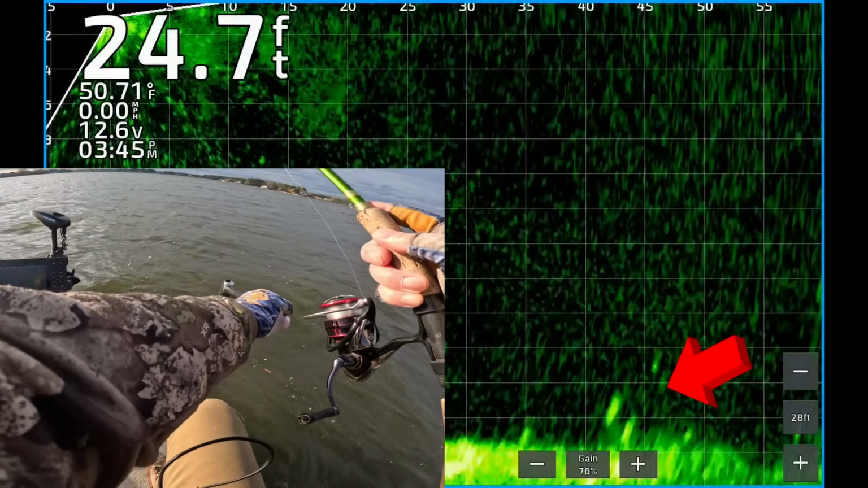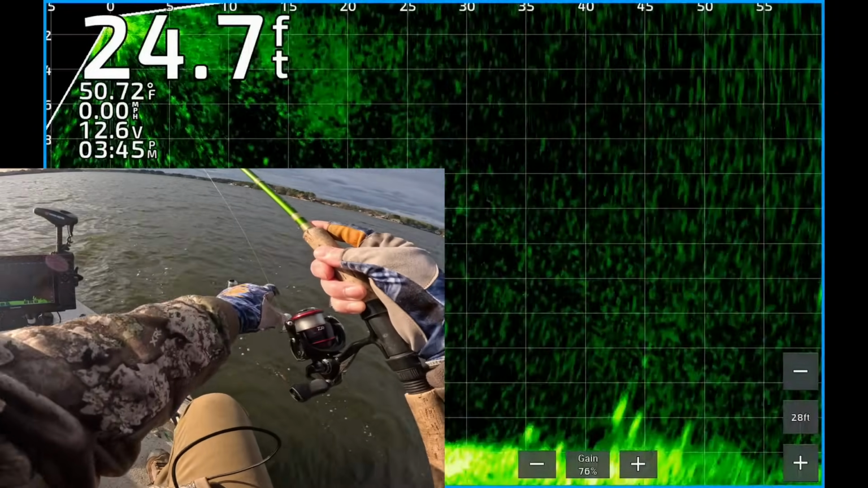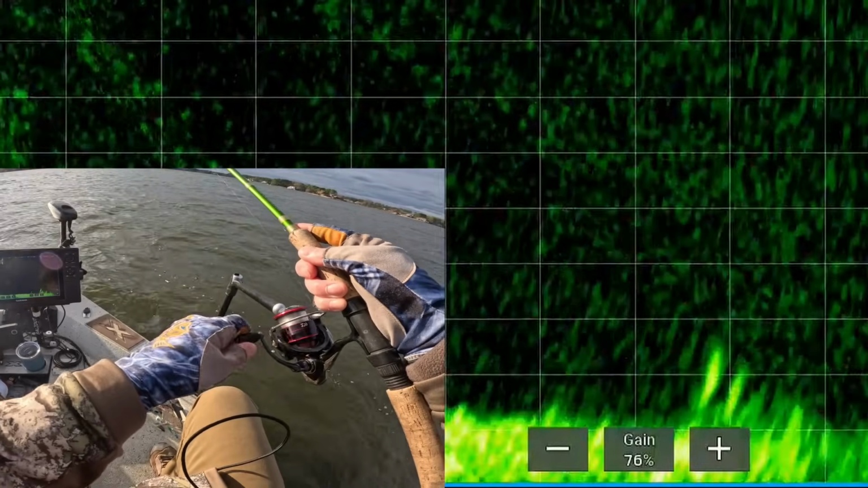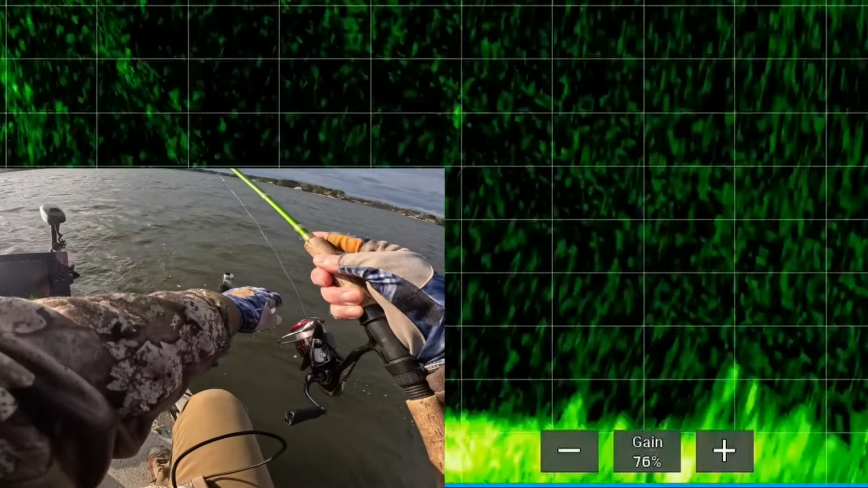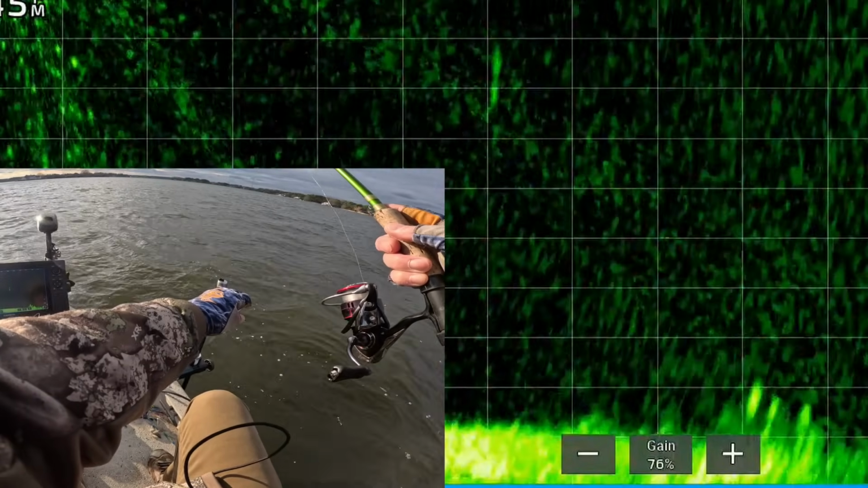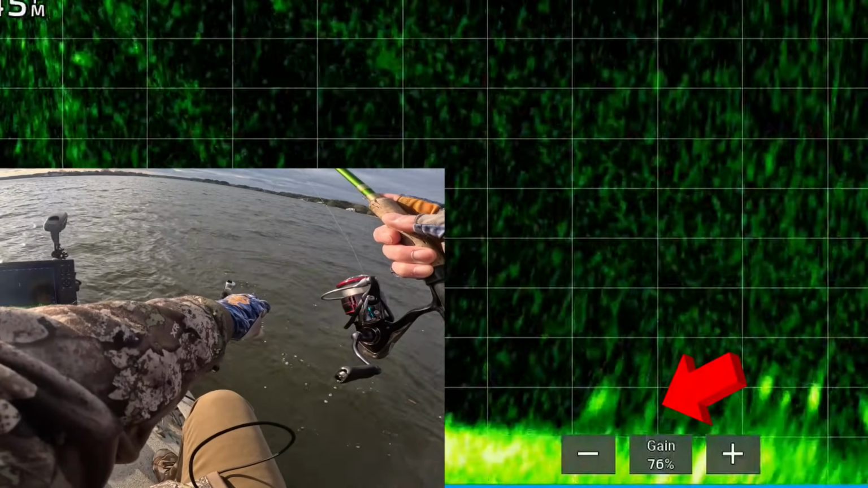There's my jig dropping out about 48 feet from the boat, coming down on top of the fish. Kind of lose sight of the jig there. Trying to get the transducer lined up, moving it around, trying to find it. Sometimes it's a little hard when they're that far out. There it is.